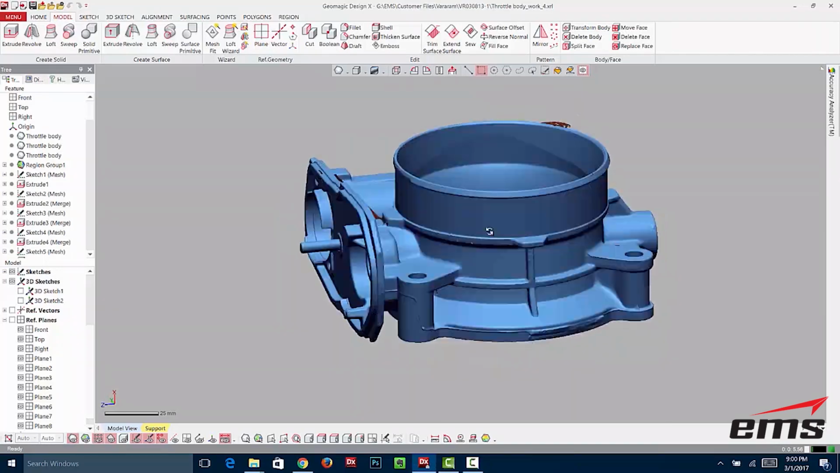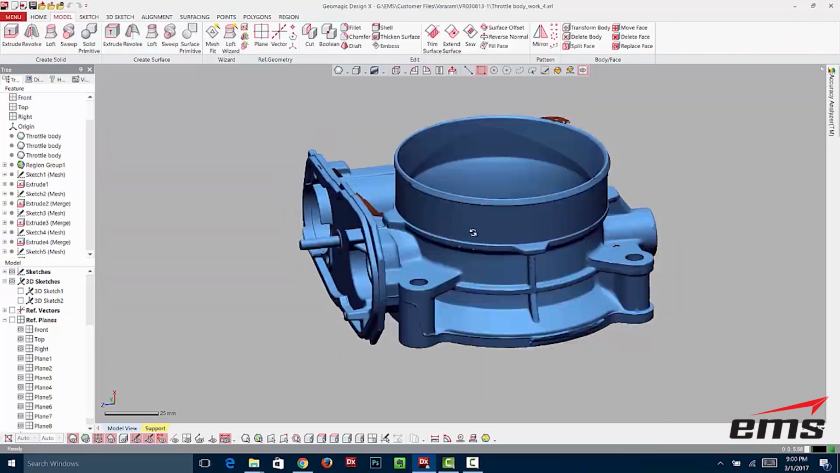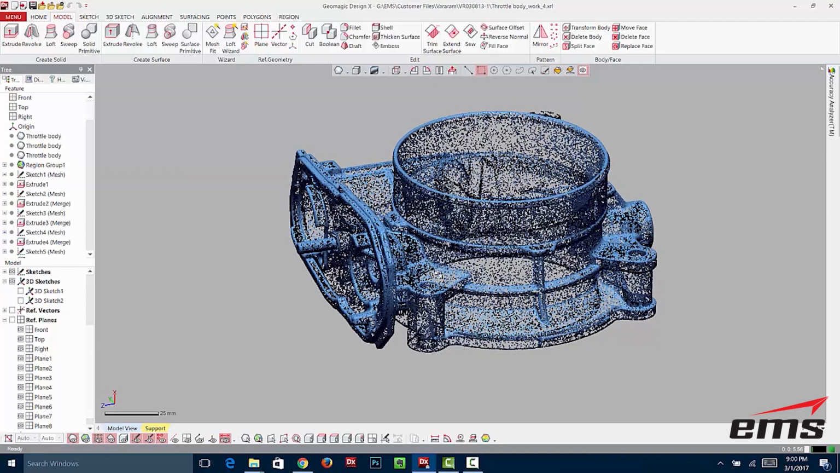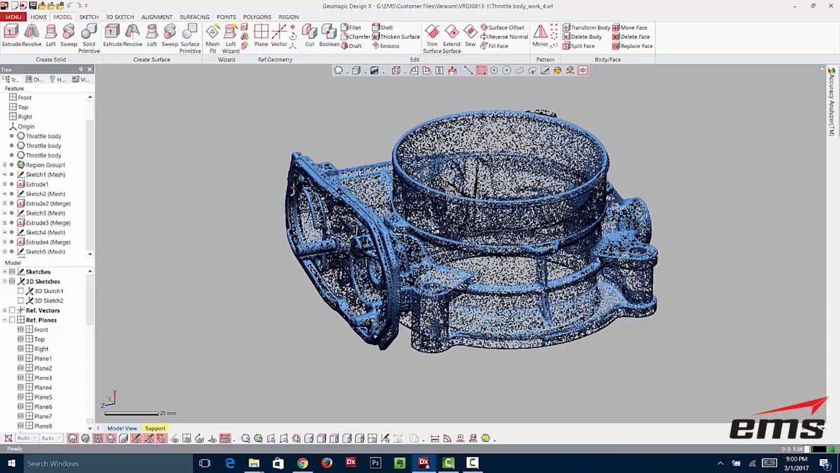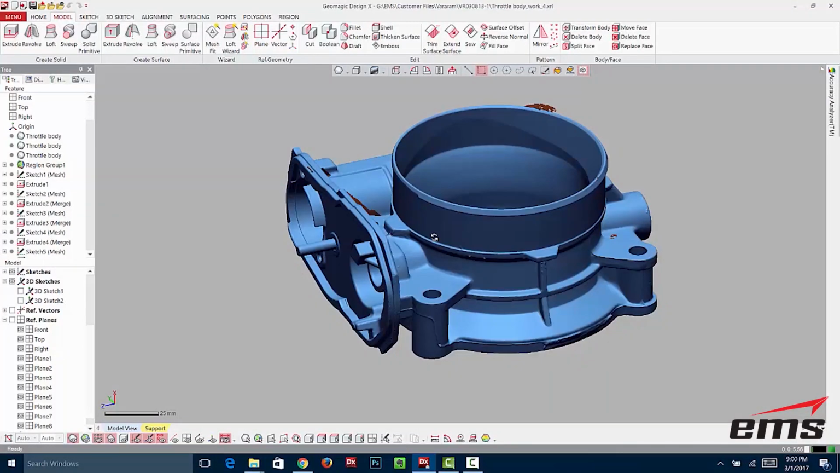We're working here in Design X by Geomagic, and this is a reverse engineering software product that allows you to take the scan data and build a solid or surface model from the data, because most CAD systems cannot work with this scan data, unfortunately. So you need a third-party product like this.